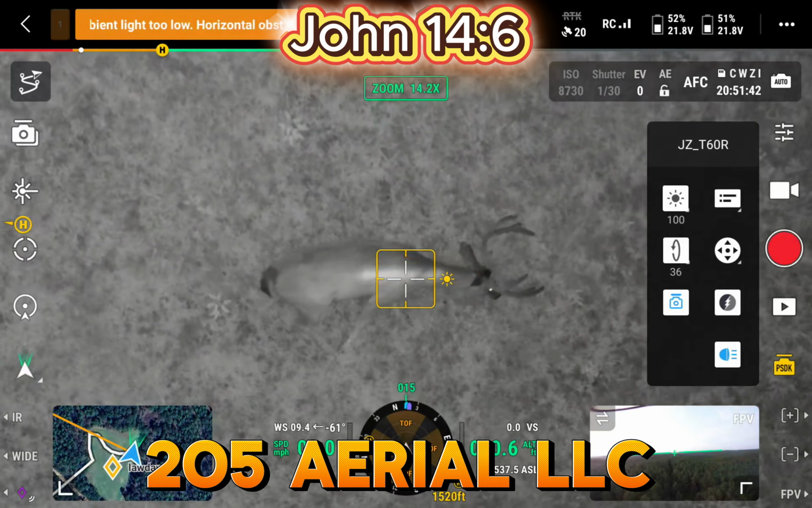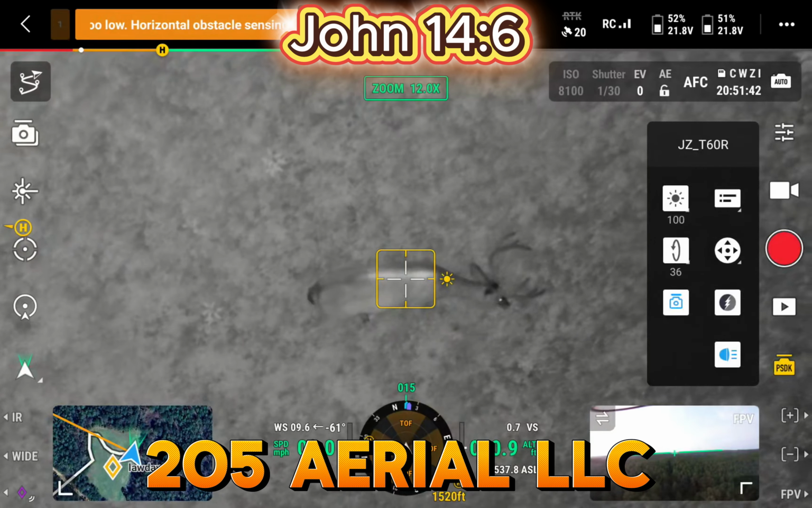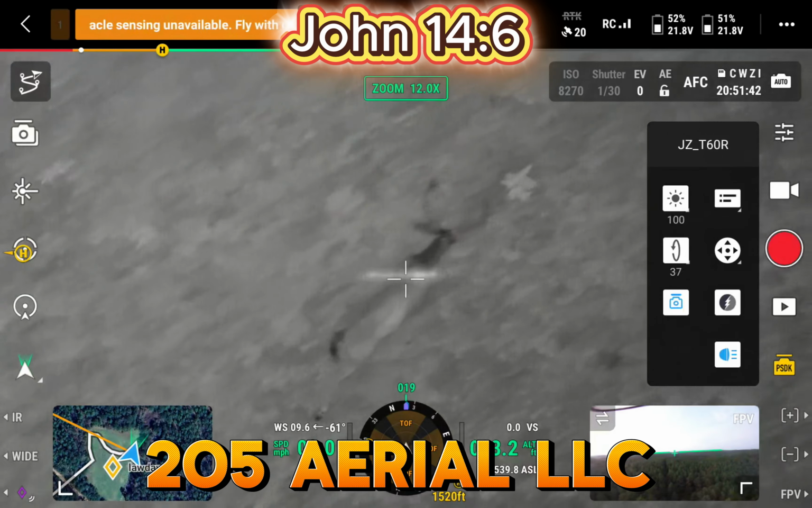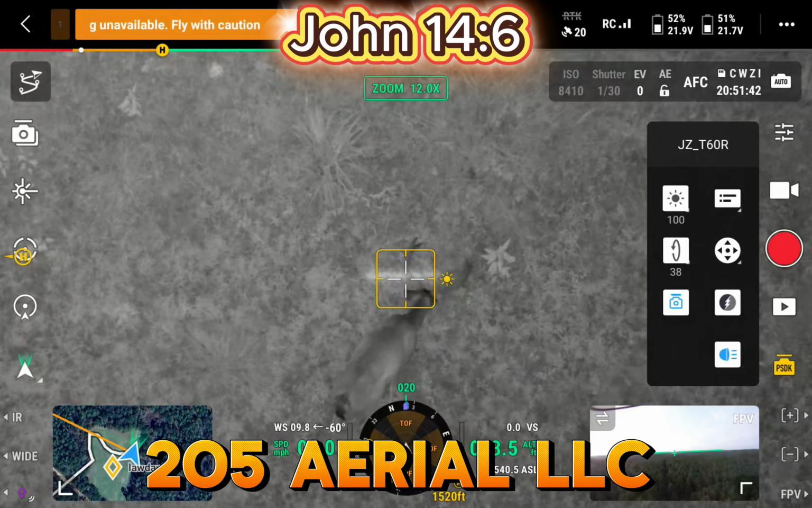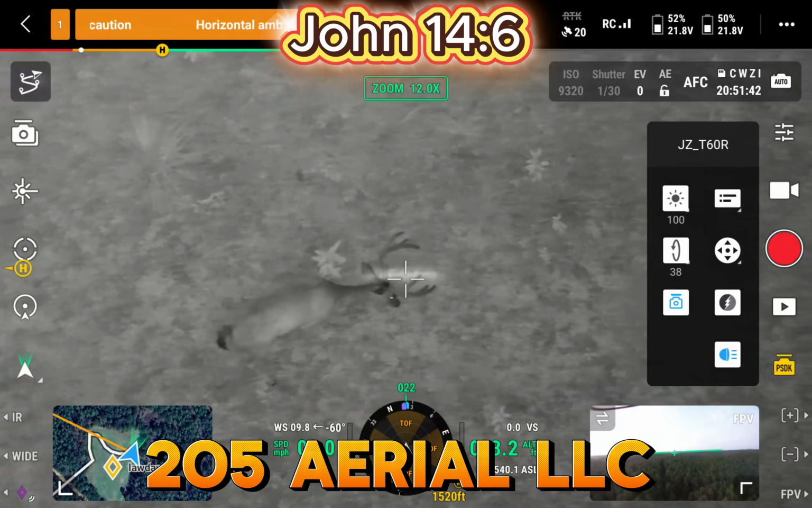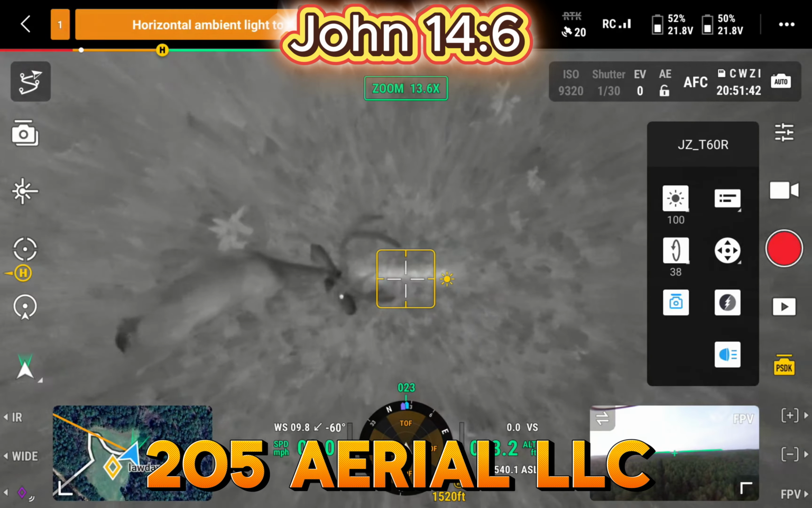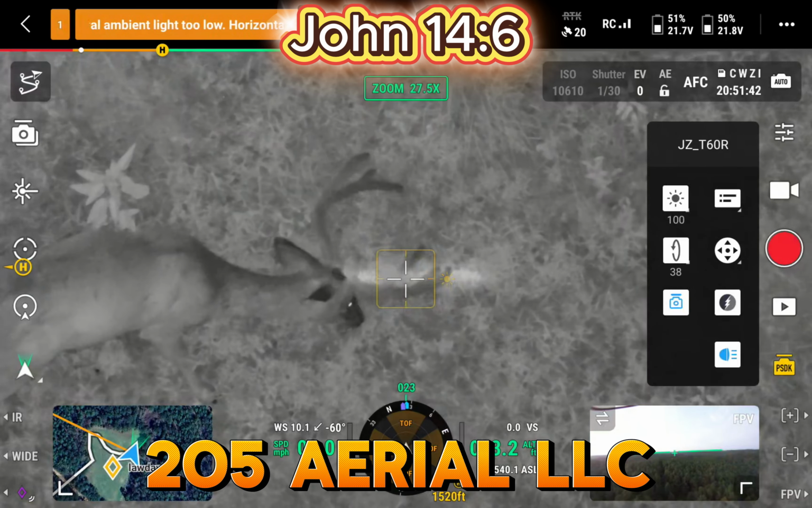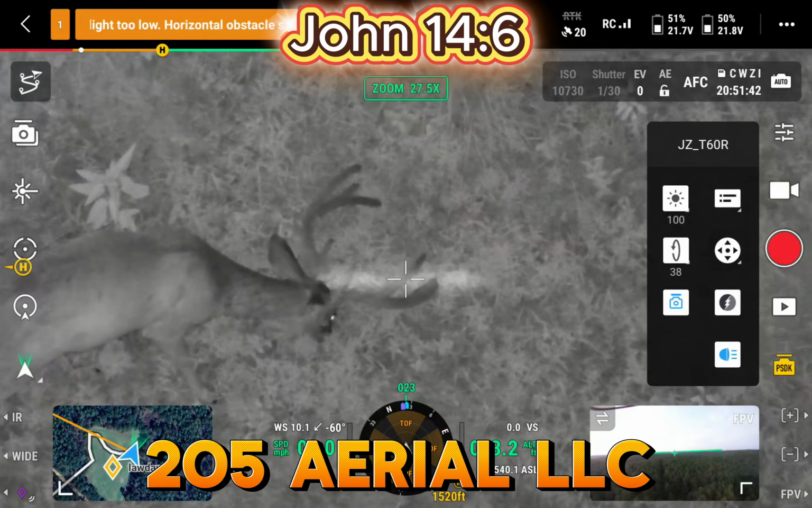This is Law Dog 3 for the guys in the club. I think we just identified him. I saw him the other night and looked at him, and he's a decent looking buck. We'll see how he looks whenever the velvet comes off, they always look a little bit bigger, but I think that deer's going to be a shooter, guys.